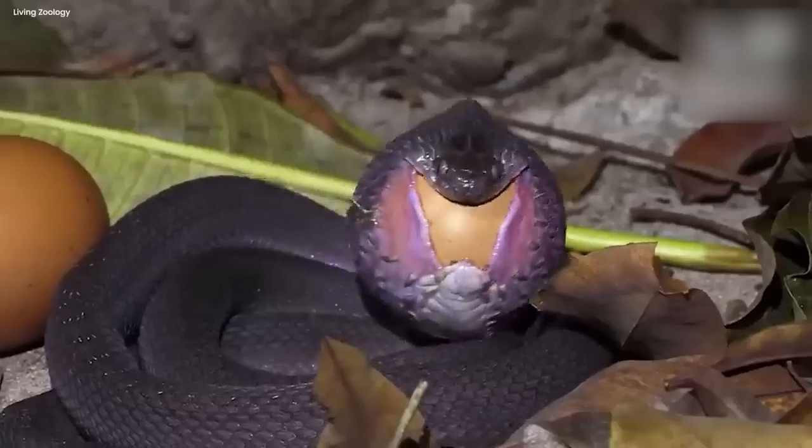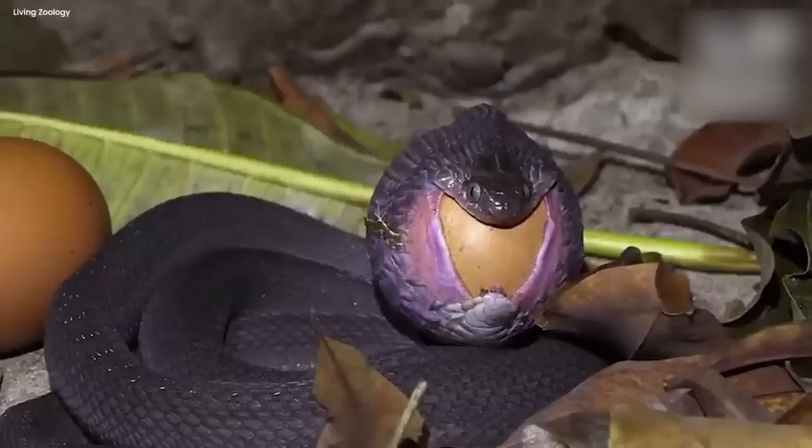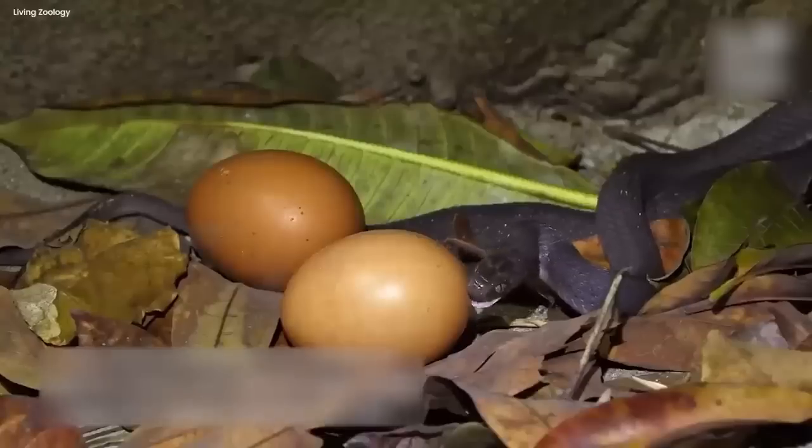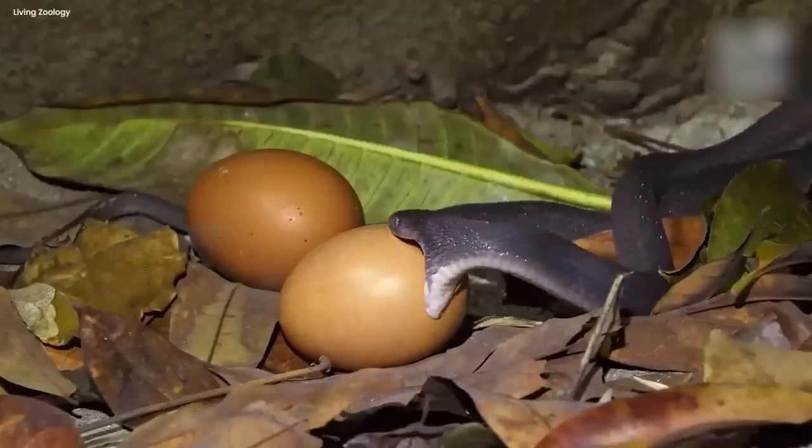Vegetarian cobra. This captivating video shows a snake eating a whole egg in one sitting. The snake can be seen in the footage creeping towards the egg, placed just in front of it, and then opening its jaws to consume the whole thing.